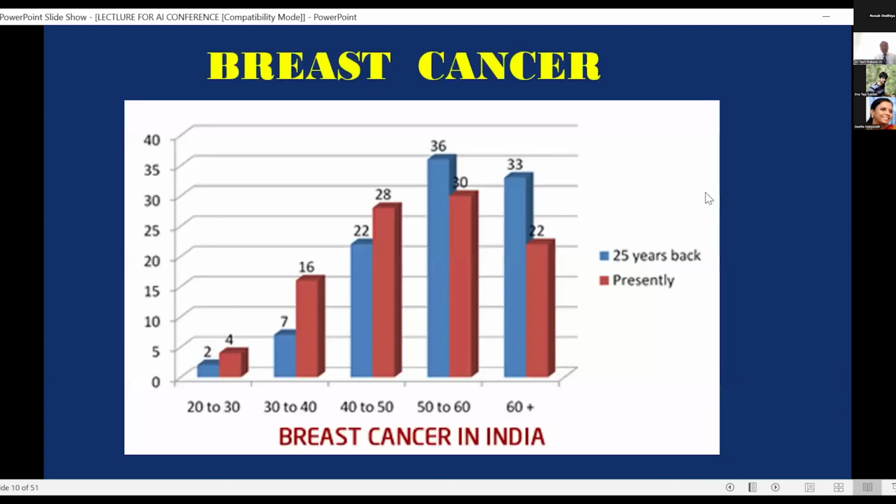Now, there's a change in breast cancer that's occurring over a period of time. 25 years back, it used to be more in the older age groups, whereas nowadays we see breast cancer occurring in the younger age groups. This is mainly because of social habits and other things, like the hormones that come through our diet.